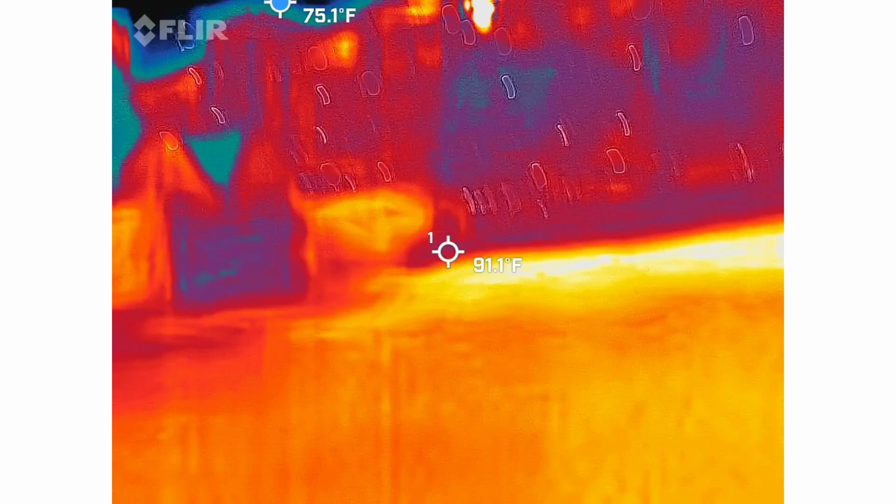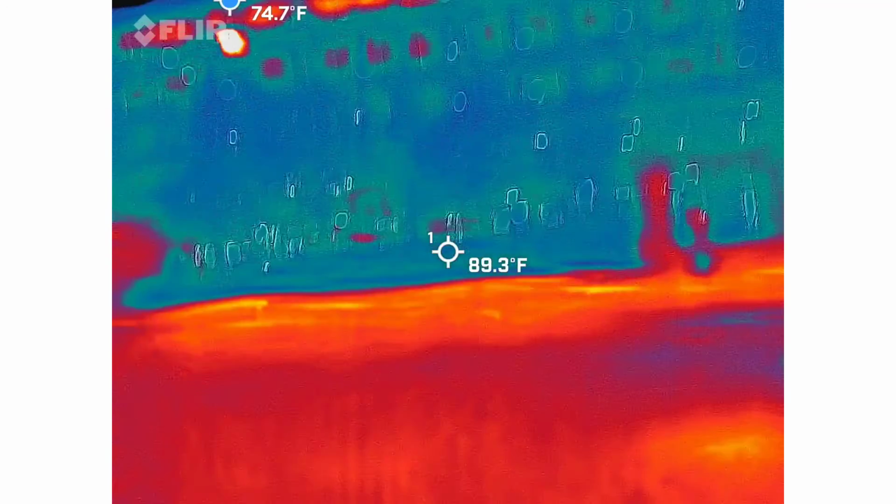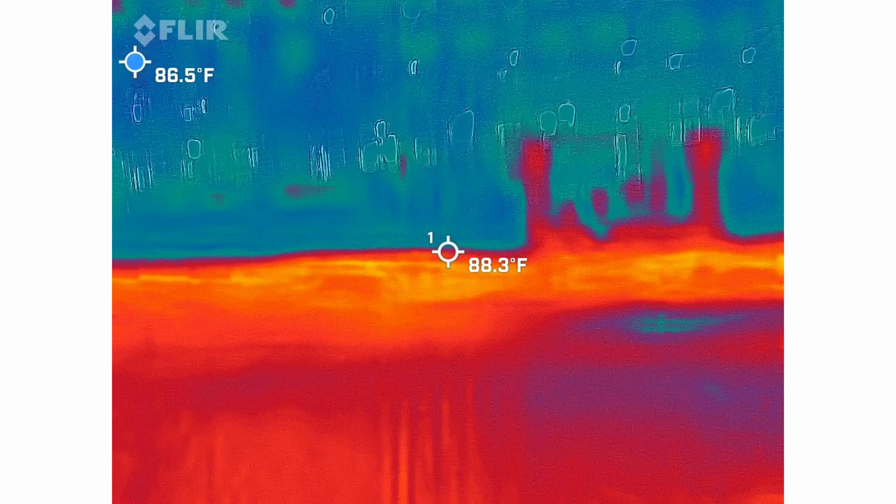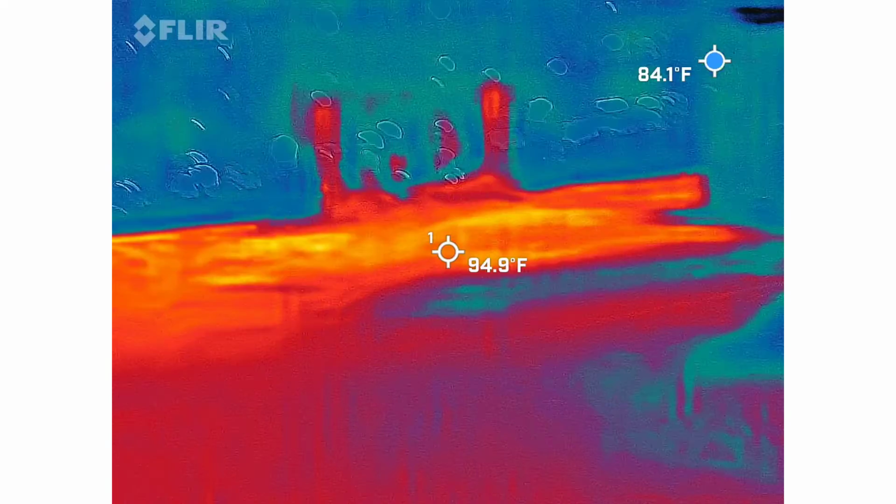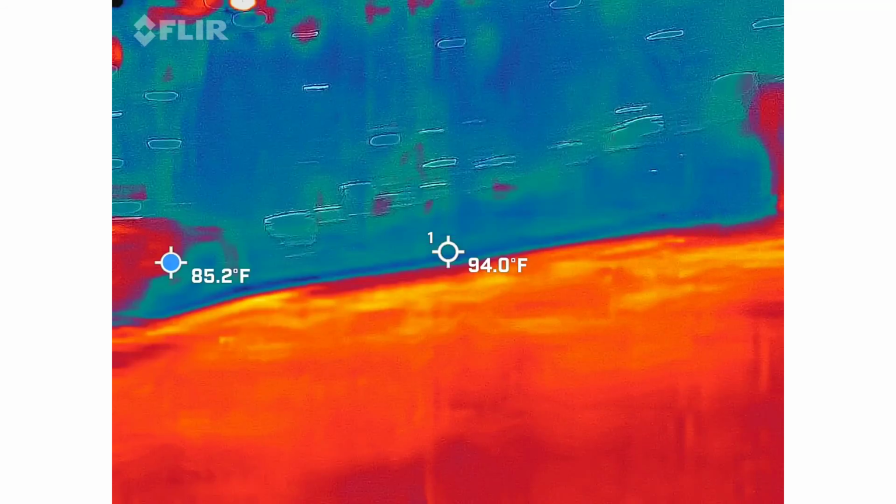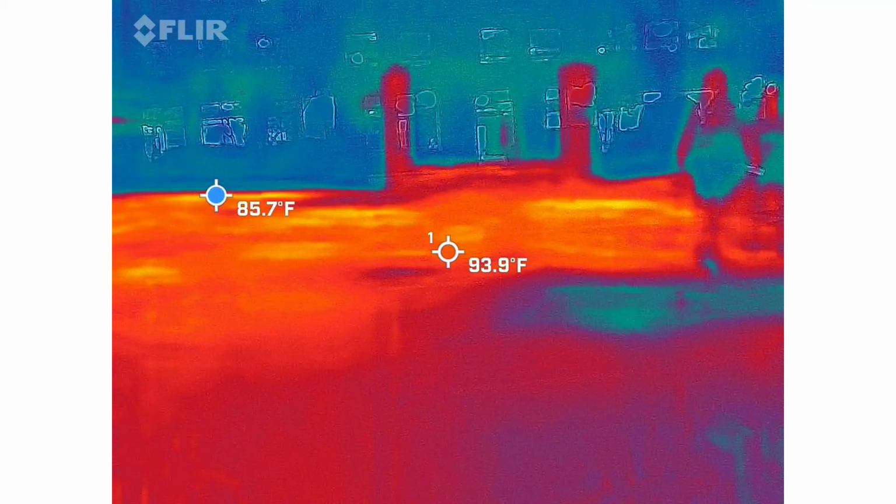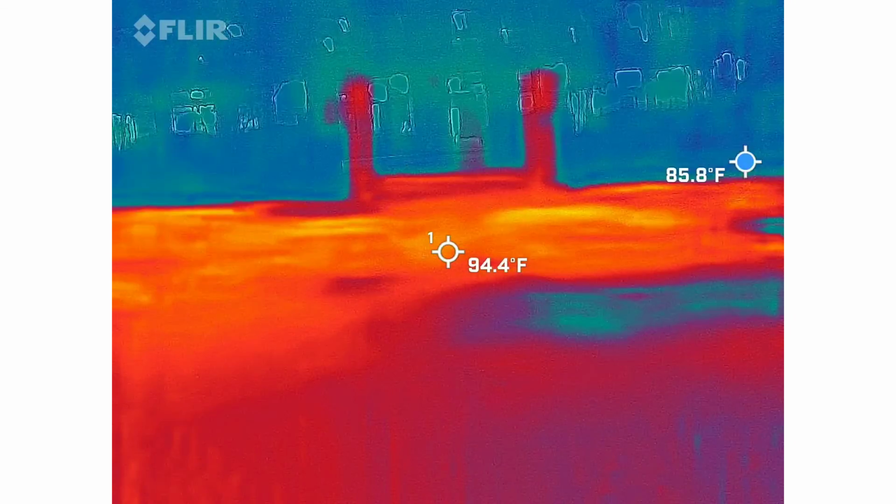Should I stand next to Sam and Rosa? It's up to you. Your camera likes to act up in here. It likes to give us some weird grainy looks. It'll give us some white lines that aren't supposed to be there. It gives us a lot of weird stuff in this location.